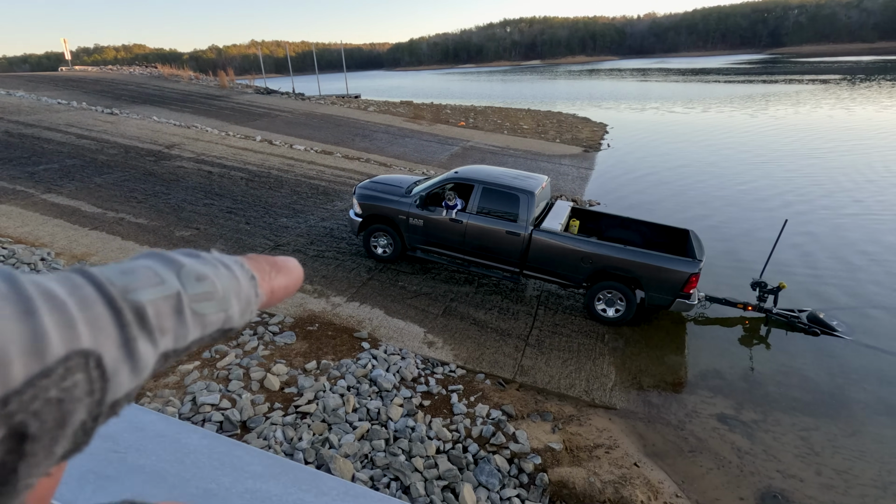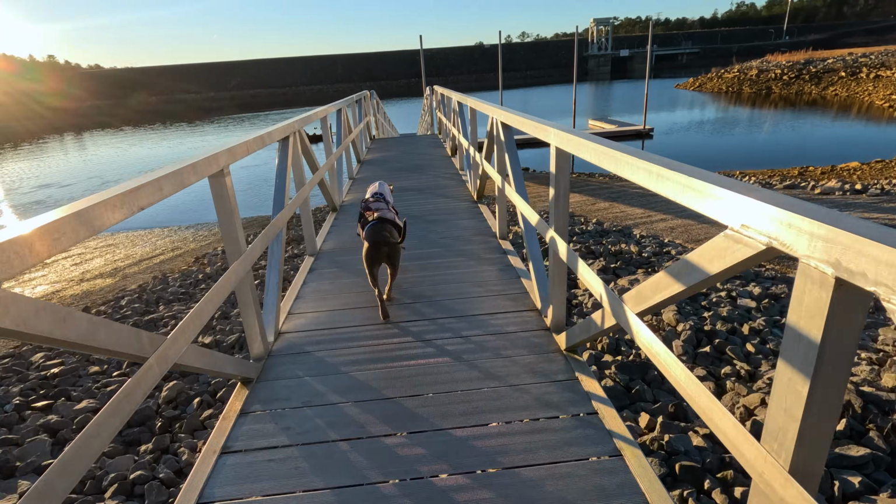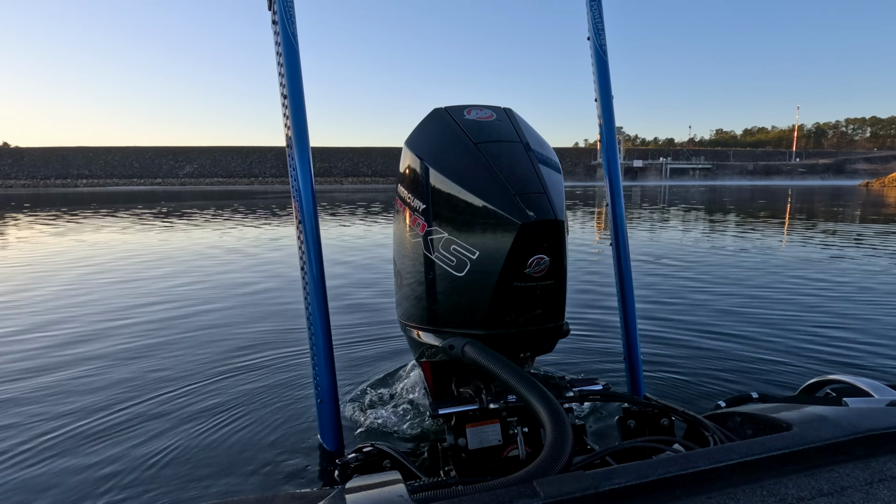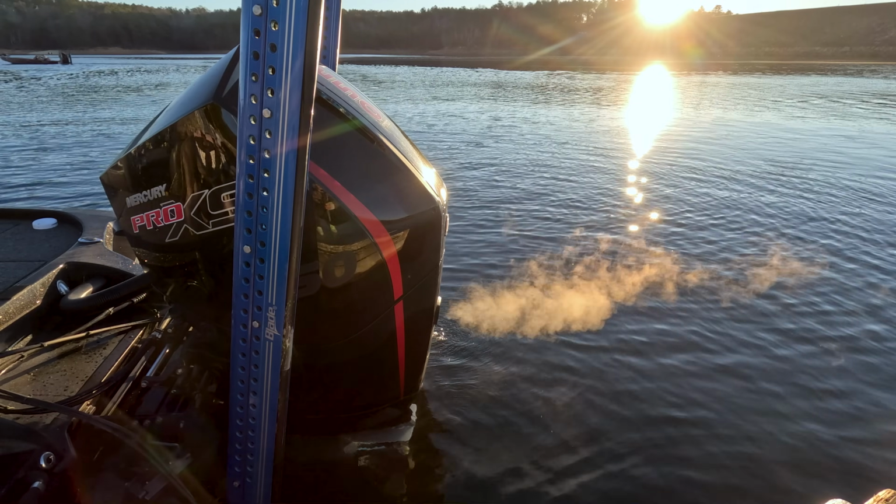There's Bog. So glad the boat ramp isn't frozen. I'm always worried about the truck people sliding down the boat ramp when I drop in.